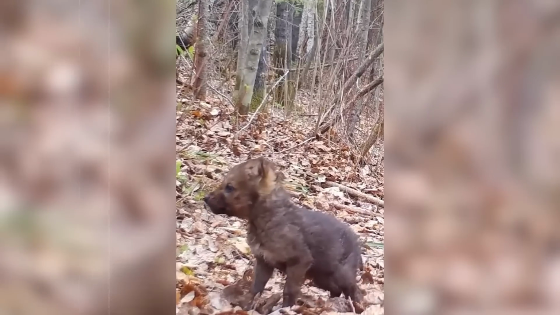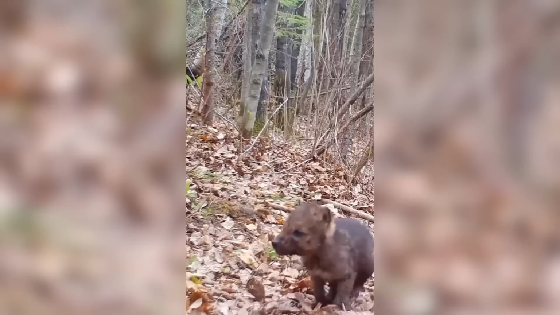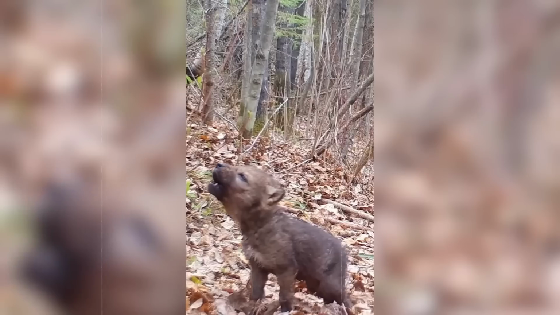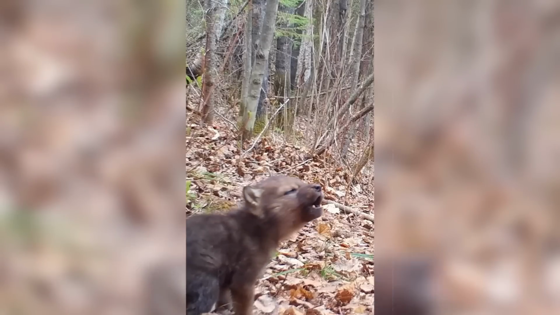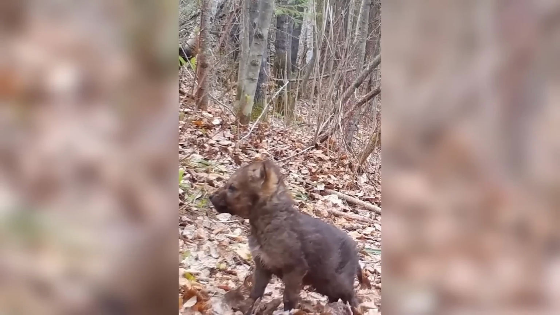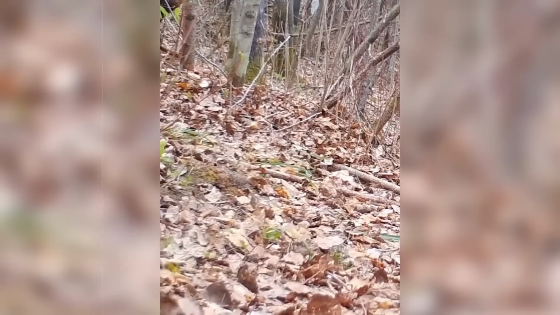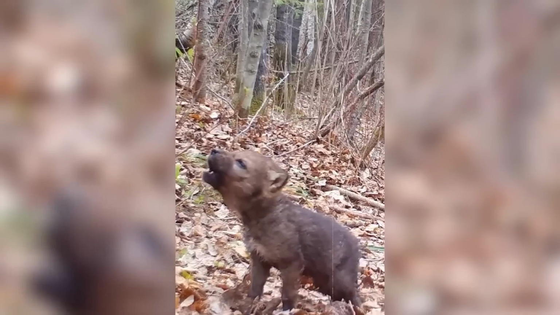This trail camera video captured a heartwarming and adorable scene. In the video, we see a cute wolf pup who appears to be separated from its mother and is howling to call her. The pup's howl is incredibly endearing. As it howls, its calls are answered by other wolves, likely its siblings or mother from a distance.